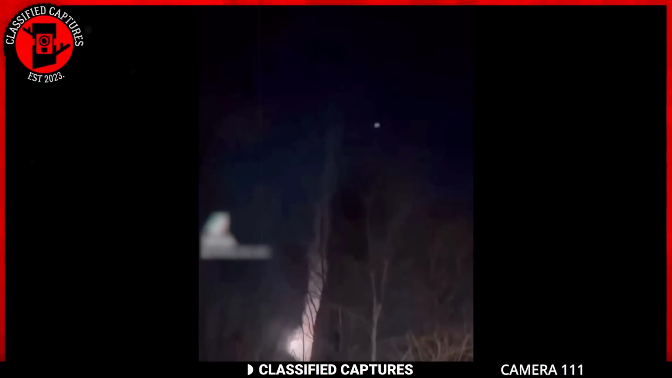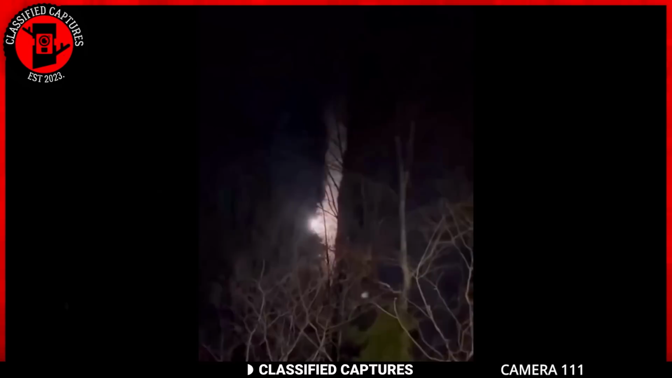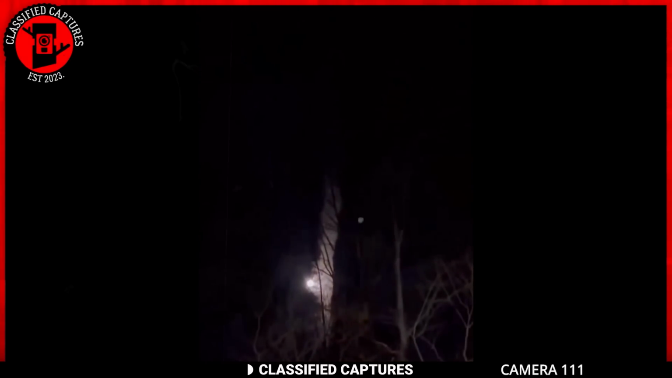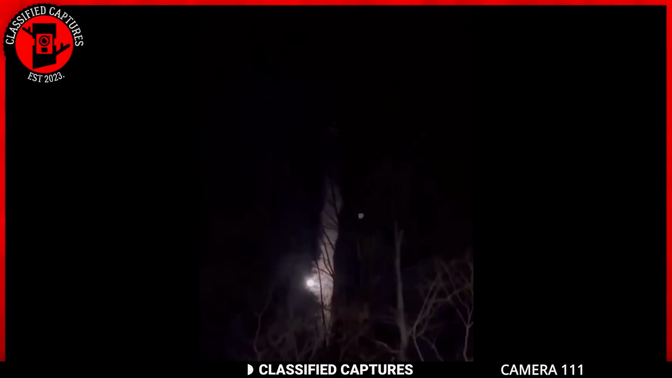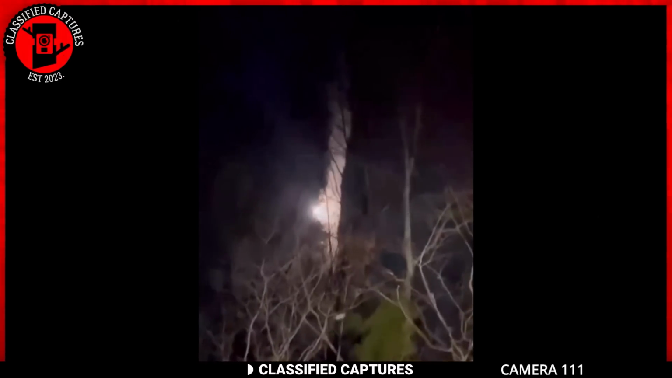What are we looking at here? Bro, look at this. It goes straight down. What is it? A man comes across this strange structure in the woods. It looks like a mountain, but it's not quite the broad and sprawling profile of a typical mountain. Instead, it appears more like a rock that shoots straight up into the heavens.